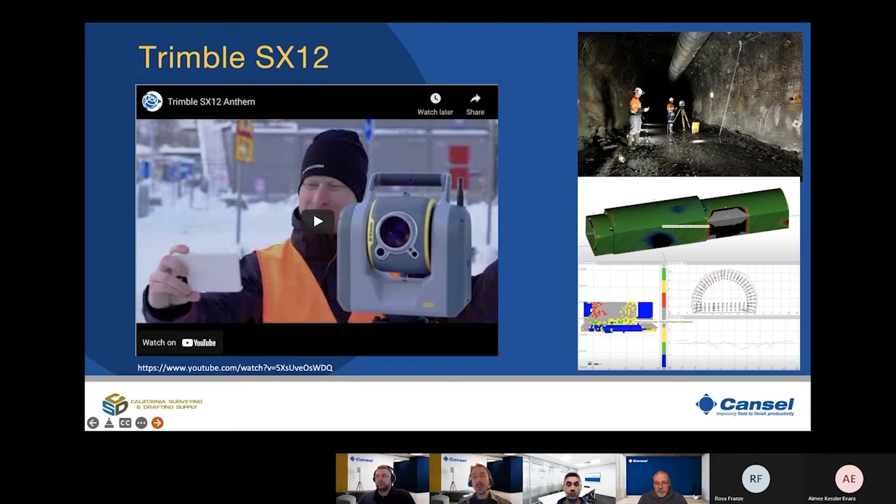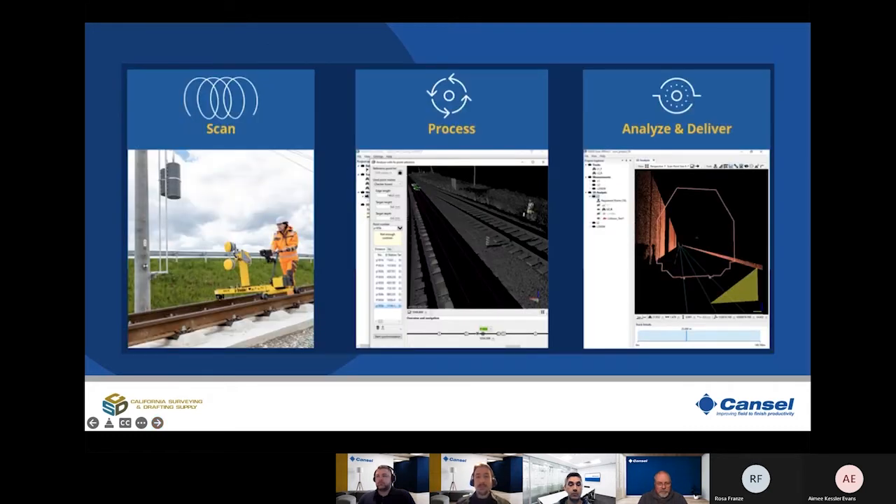Specifically for rail applications, and again, I will invite you to change the slide, please. Specifically for rail applications, another solution is to change the approach. Instead of trying to fit a scanning workflow to the rail world, we suggest using a rail workflow and adding point cloud to it.